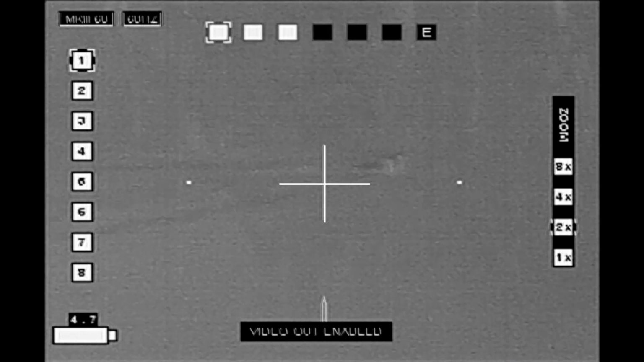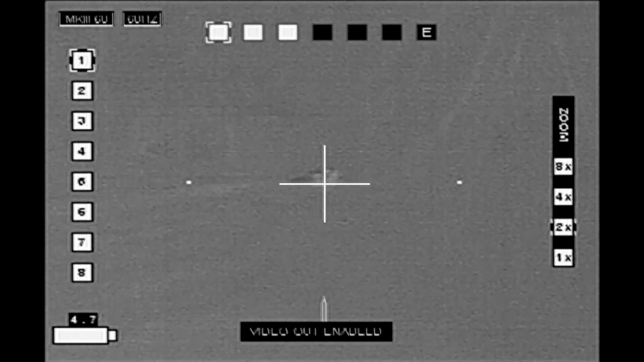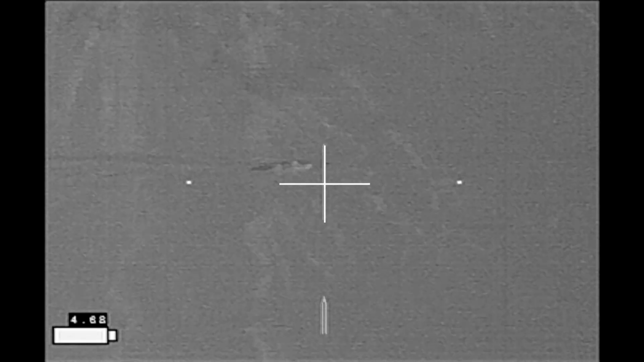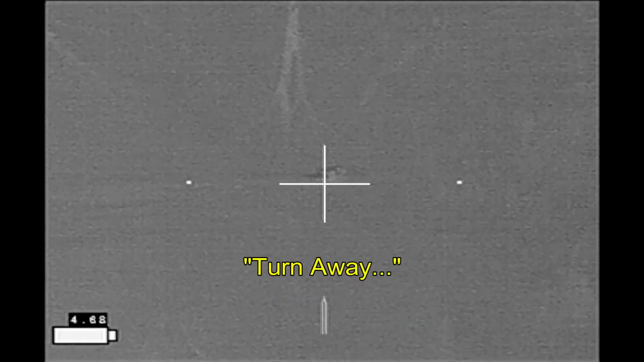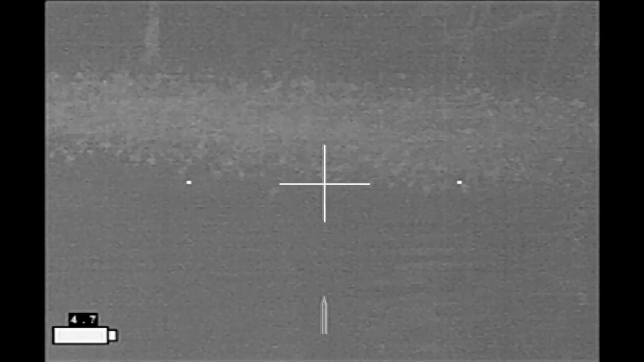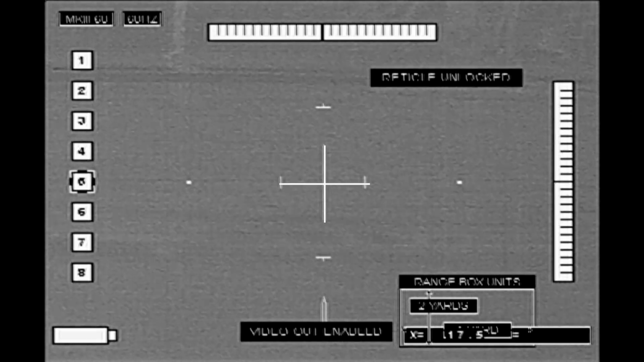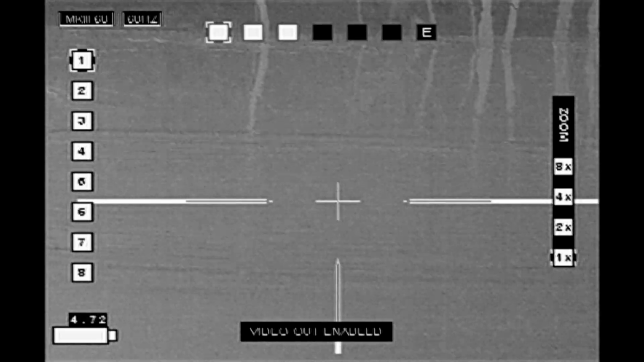Swimming beaver are a tough target. Usually you have a lateral view such as this. You only have about an inch above the water and maybe 2 to 4 inches of exposure from the nose into the neck. But when they turn away, you get a longer body shot and a higher probability for a kill. If your shot is a little bit low, you're still going to be shooting through the body of the animal, which is nice.